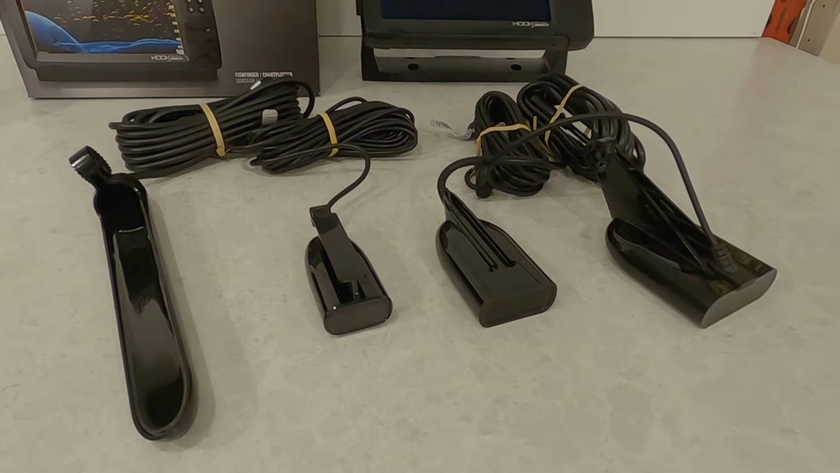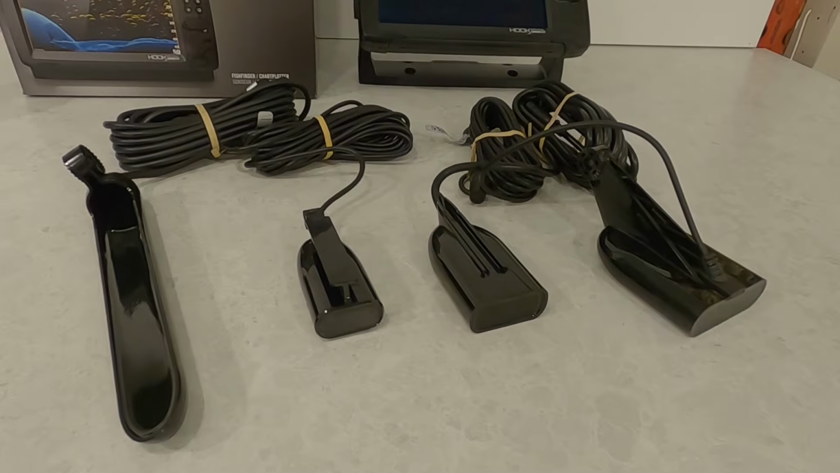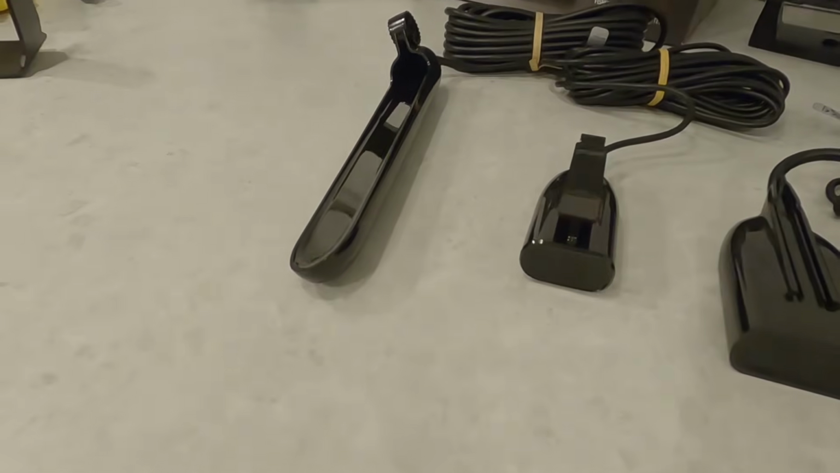So if you want side scan, it's the triple shot. I will give you a tip too. If you do have an active imaging 3-in-1 transducer, you can get an adapter to allow that to work. So that would give you even better side scan than the triple shot would.